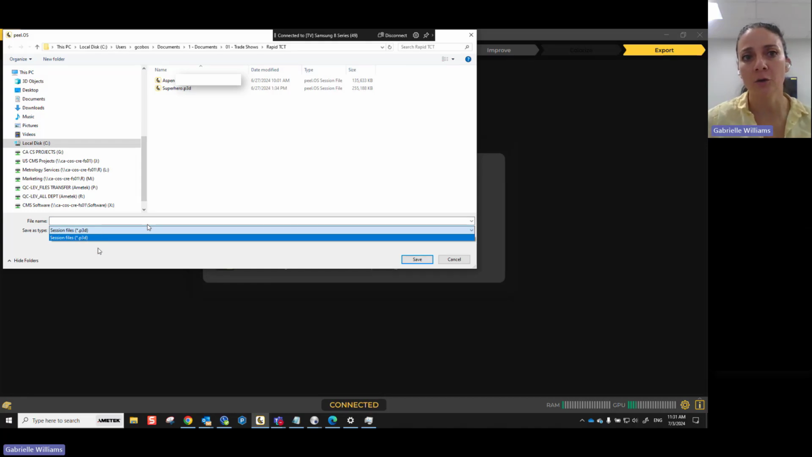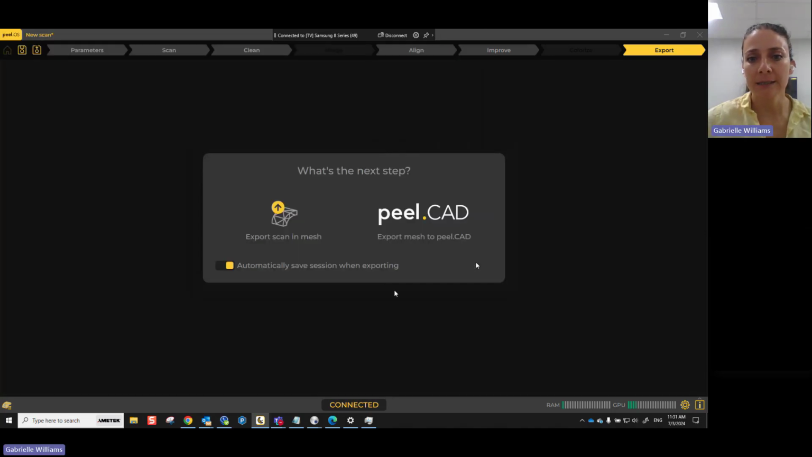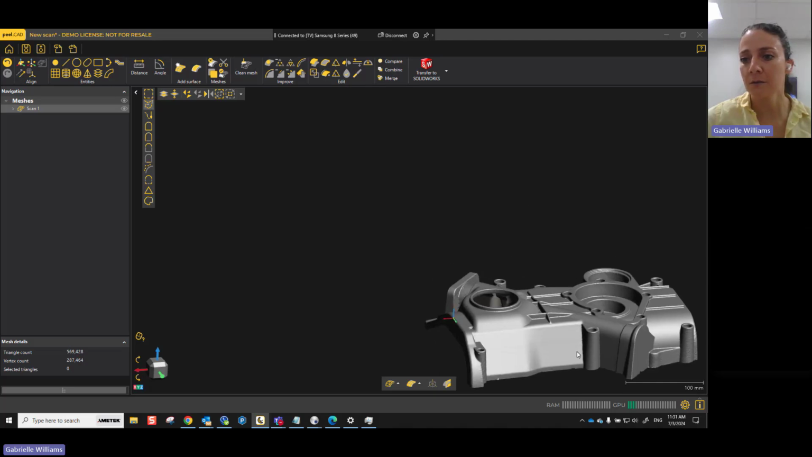So I'll go to the Peel.CAD software, and then that's going to save it as a .p3d, and this is another file that you can open here in this program. But I'm not going to save it for now. I'm just going to go into that software now. So it opens up automatically there. And then as far as the distances and the scale, you have your scale bar here. So it shows us that this is 100 millimeters, but you can also change the units if you need to.